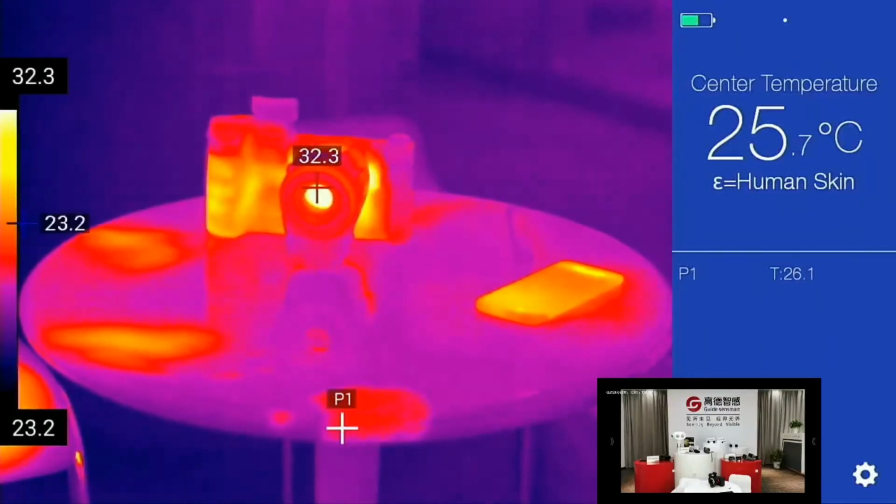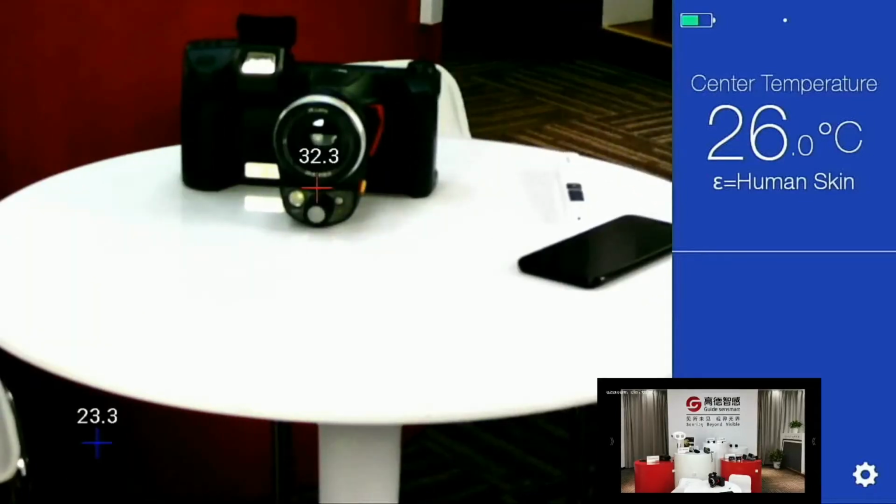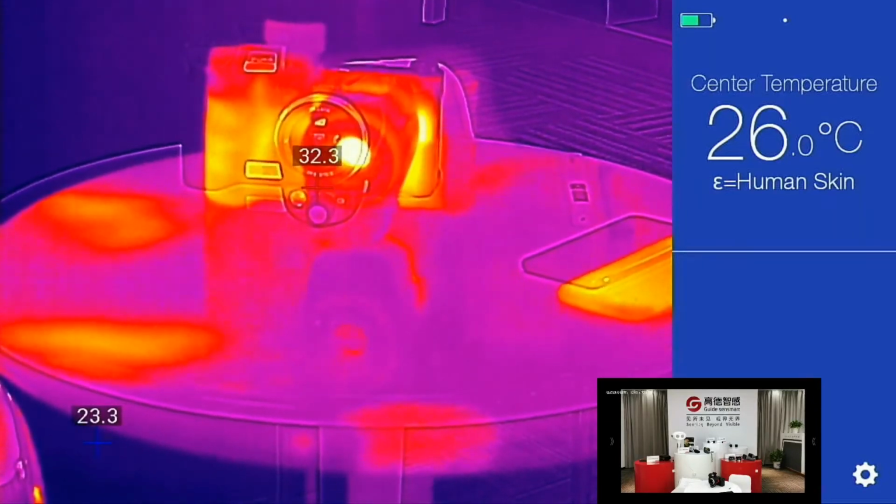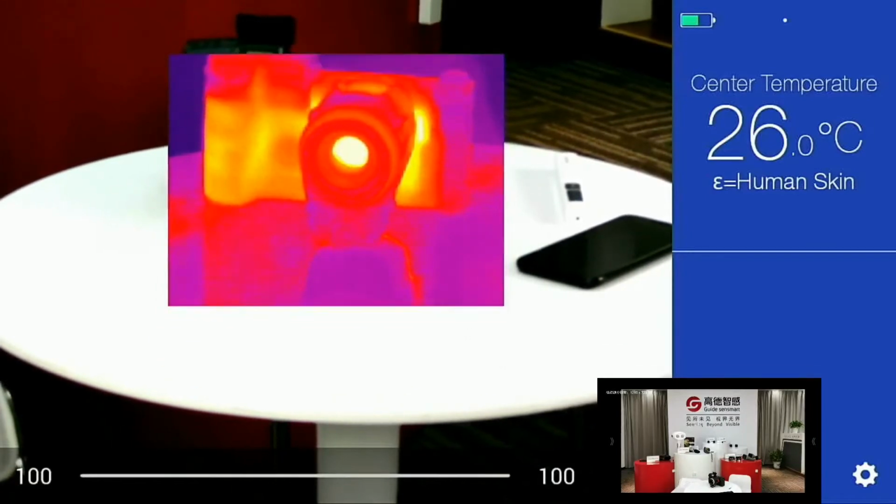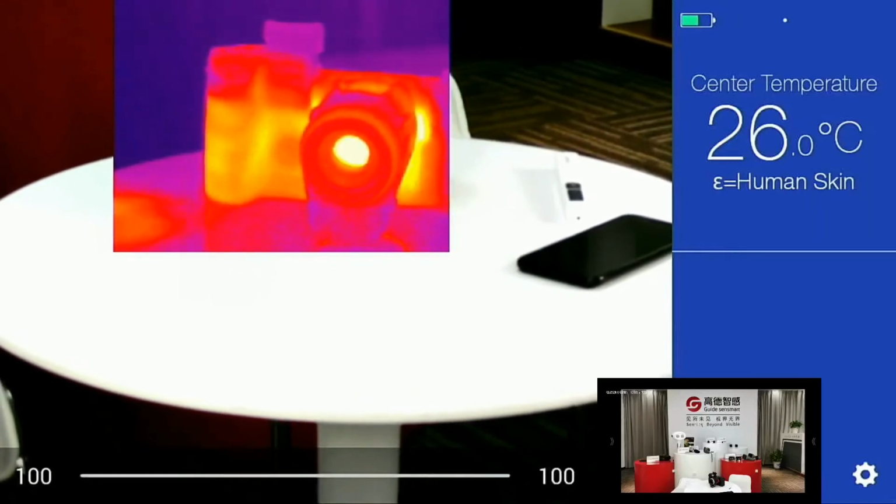And I can show you the different modes of this camera. This is now IR mode, and it's visible light mode. This is multi-image fusion. You can see the details which can't be told from the IR image. And the last is a photo in photo. Okay, let's come back to the show.